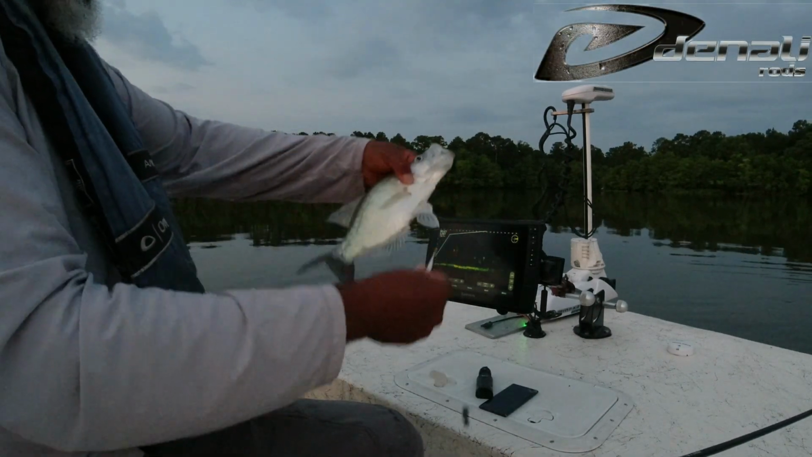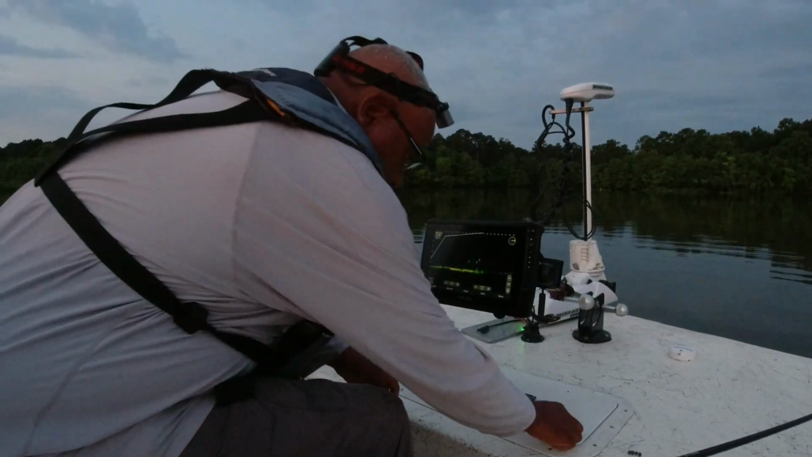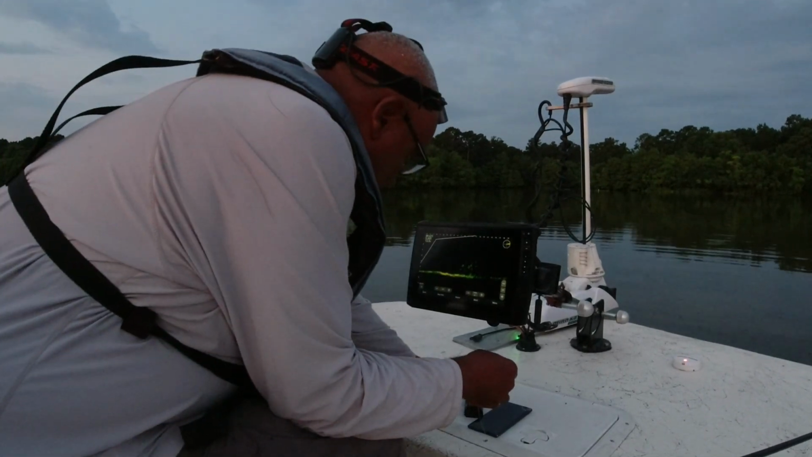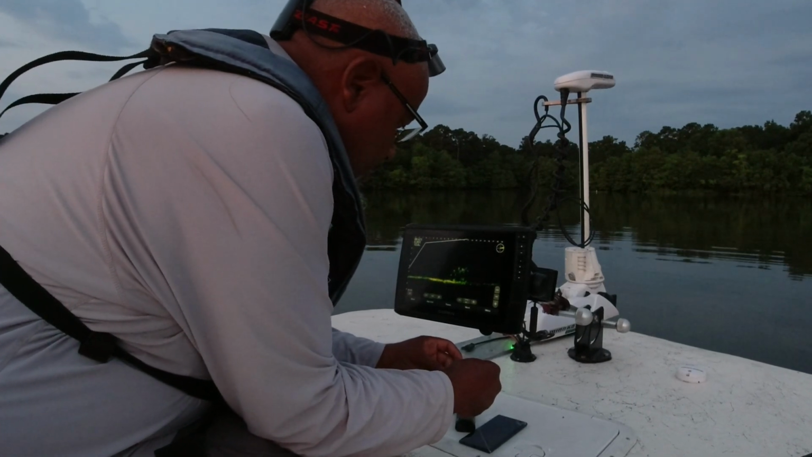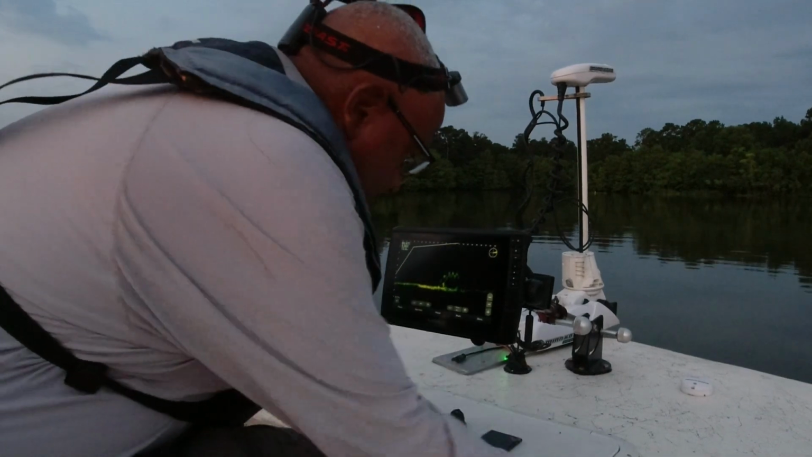Another nice one. Feel good to sort of figure that I figured them out. Night bite was pretty good, but they would move a lot.